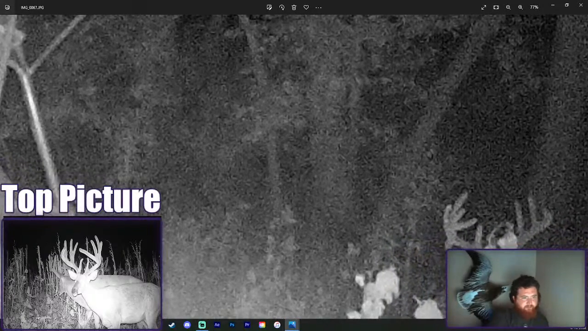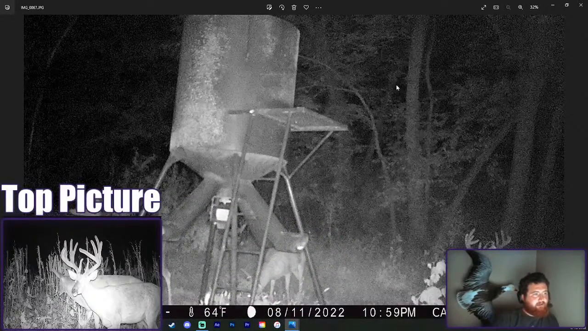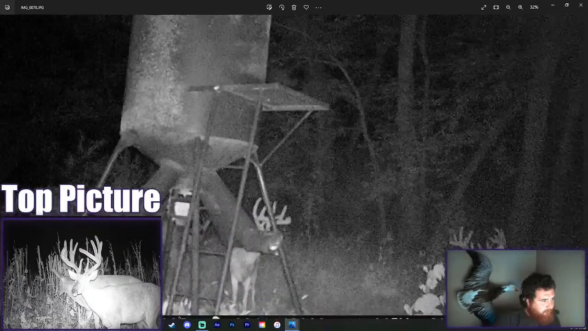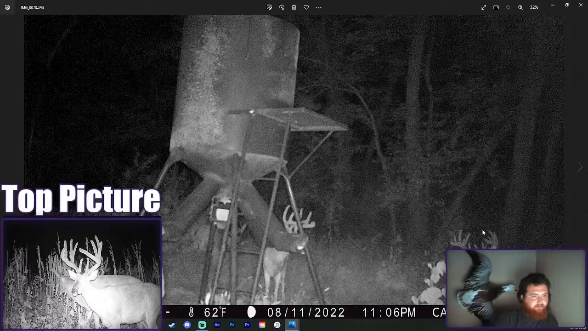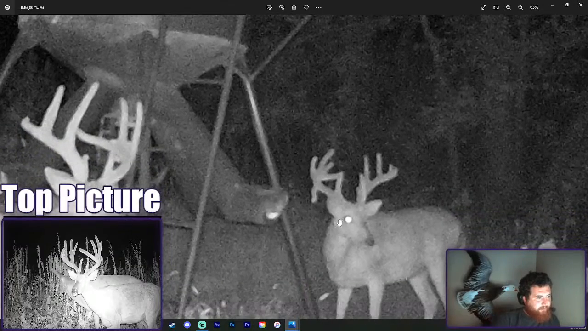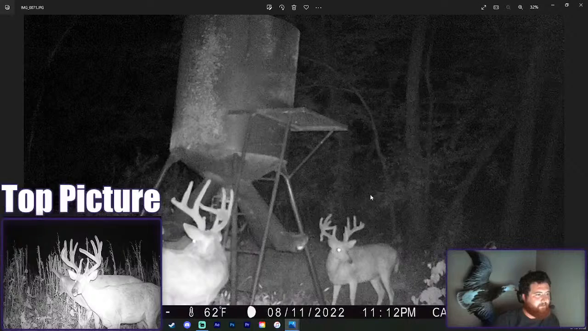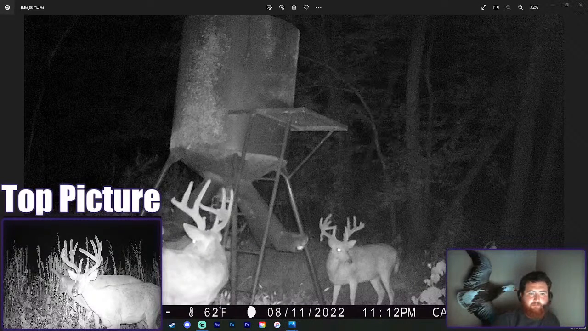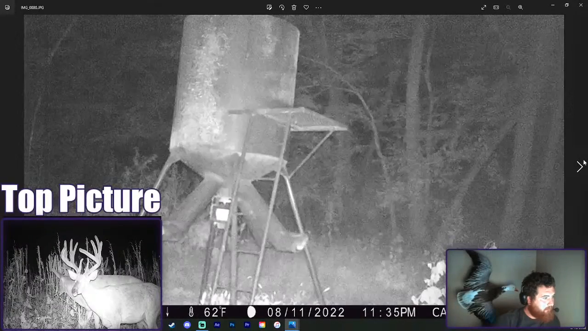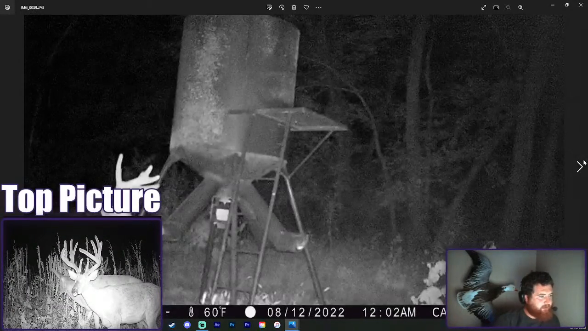Ooh, drop time. Who do we have here? That's actually not a bad buck either. This camera usually takes great pictures, and it's one of our Brownings. I'm not sure why it's so grainy. There we go. Now we're talking, guys. That's cool. Look at that. Now we just need a clear picture of them. Super grainy. Hope they're not all like this.